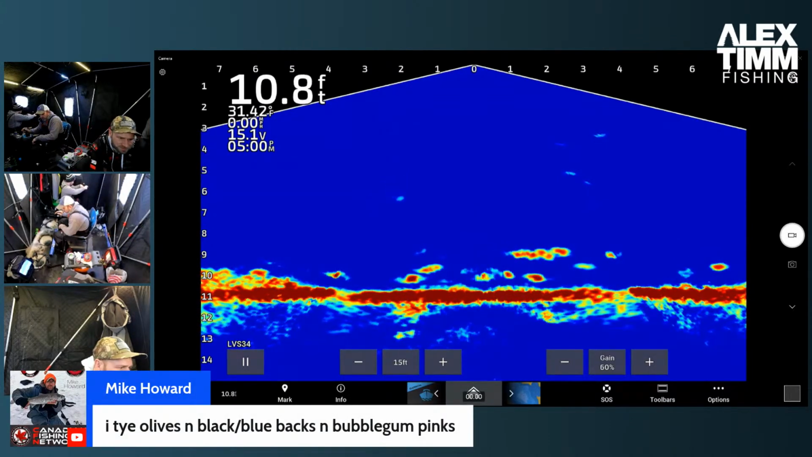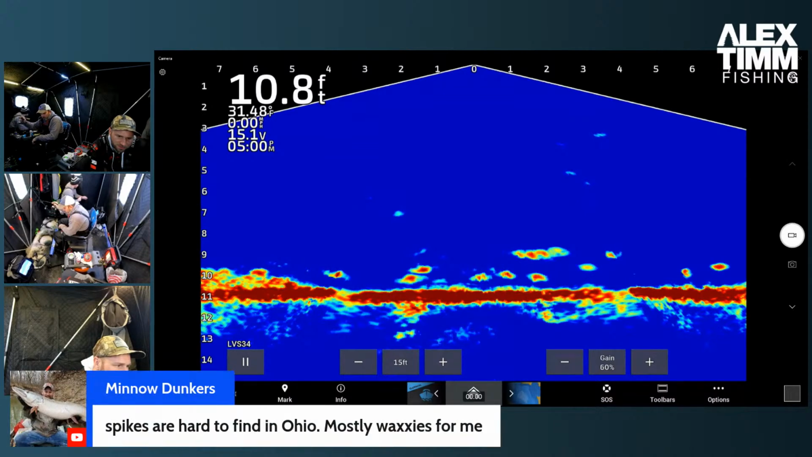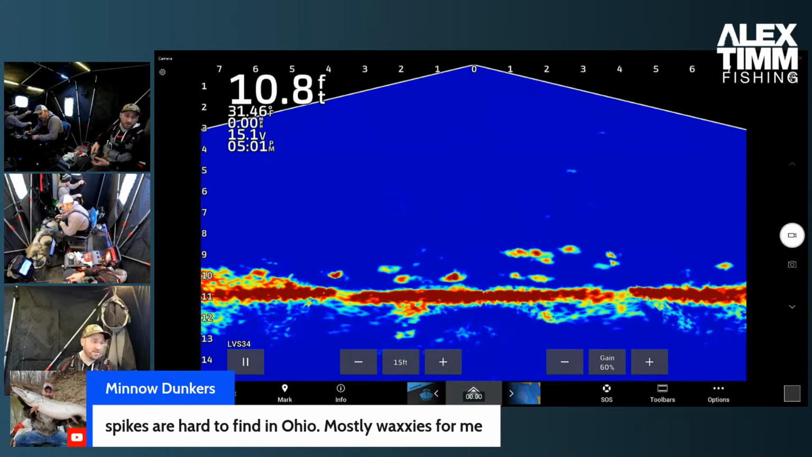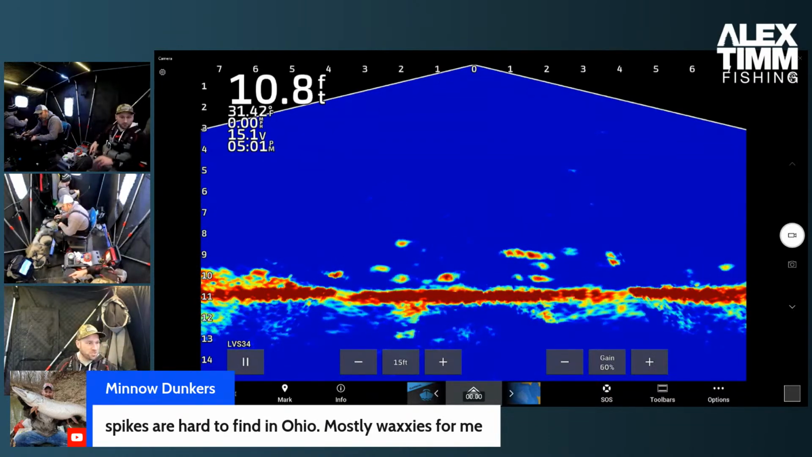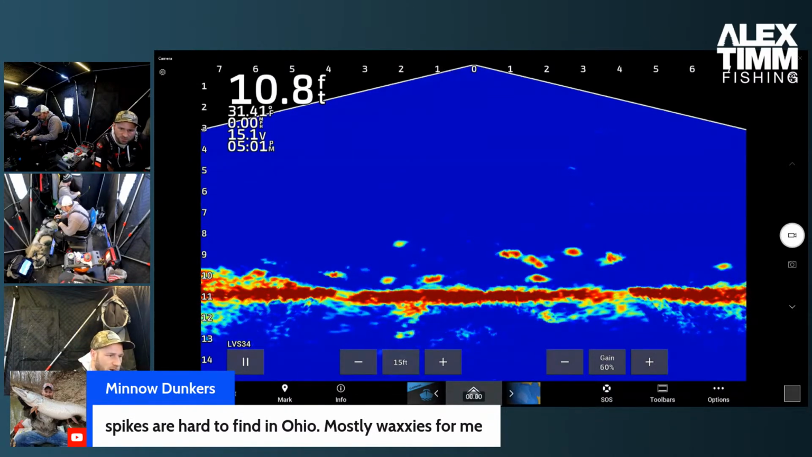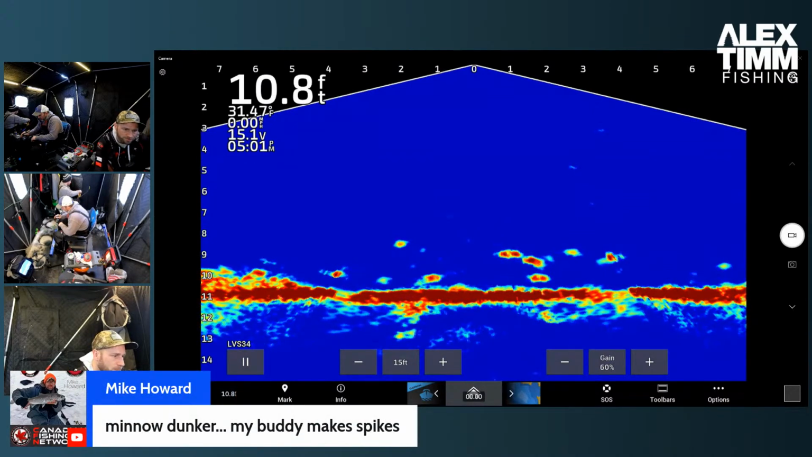Thai olives in black and blue backs and bubblegum pinks. That makes sense. Spikes are hard to find in Ohio, mostly waxies for me. That makes sense. Yeah, we fortunately can find spikes in most bait shops around here in Minnesota, at least where I fish. Minnow Dunker, my buddy makes spikes. Oh, cool.